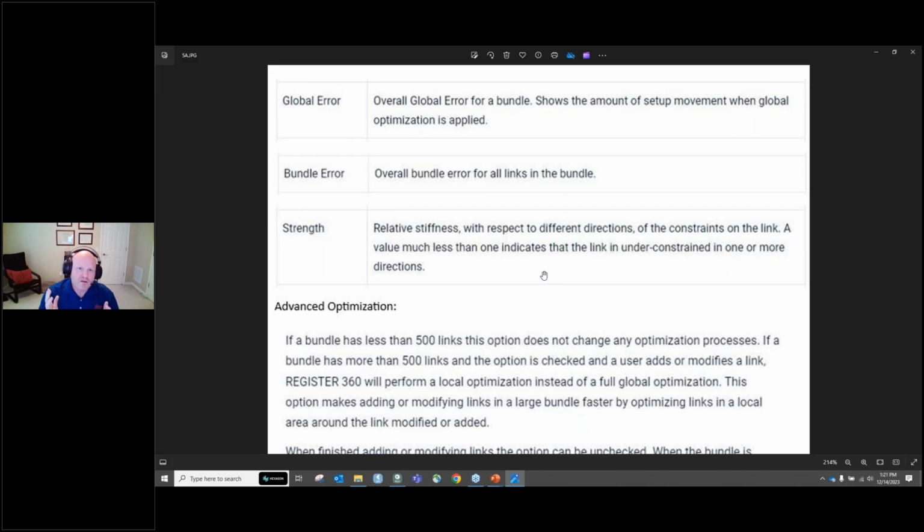And the global error for a bundle shows the amount of setup movement when global optimization is applied. So basically, if you have a network of scans or a loop of scans, a loop you should almost always see zero with good practice, because what it's saying is we're able to make the beginning point equal the end point and not move any scan outside of its estimated accuracy for the link. So it's saying, hey, we're not seeing any adjustment residuals at all in this loop, so it's zero. That does not mean your accuracy is zero. That means that your adjustment outside of your expected need for adjustment is zero.